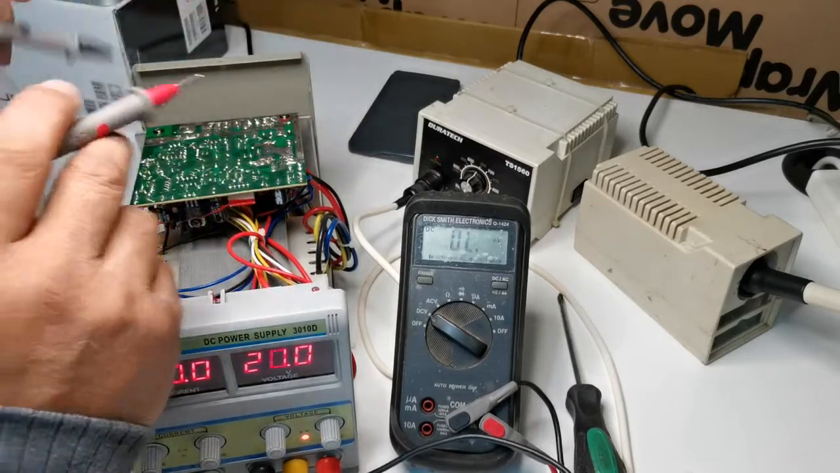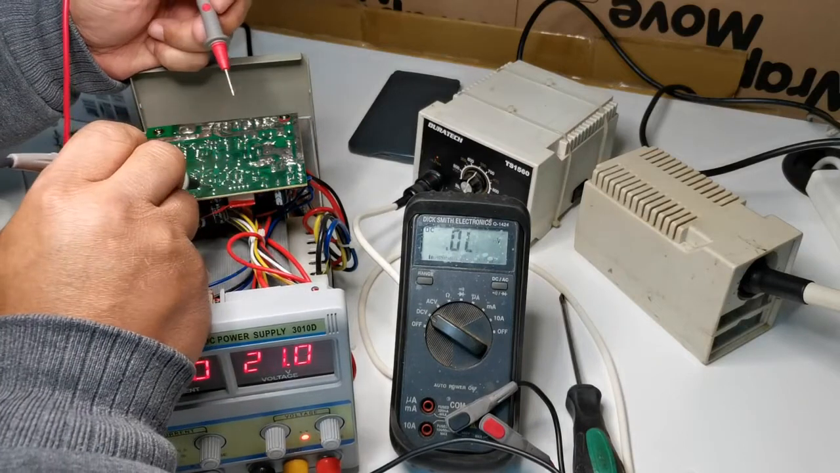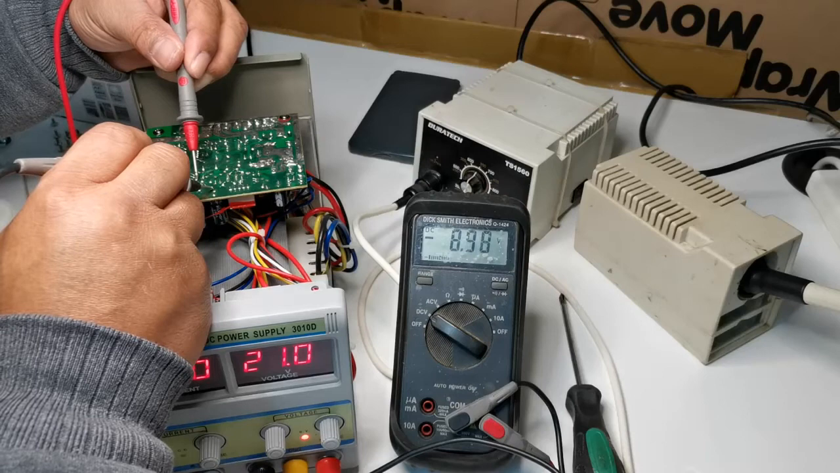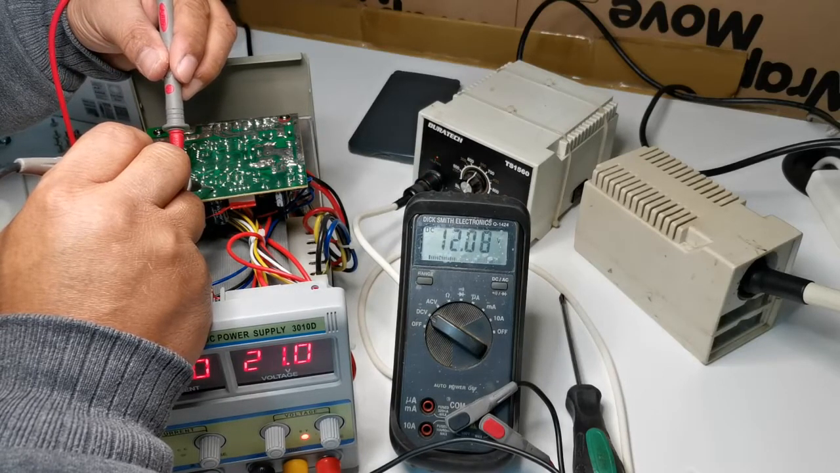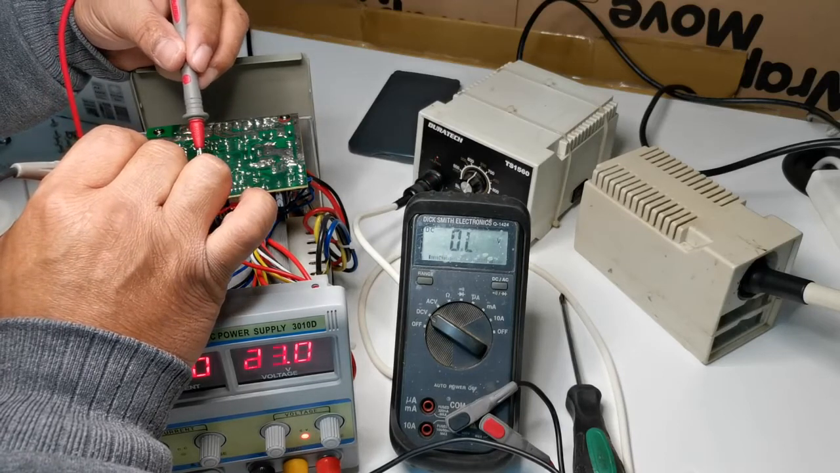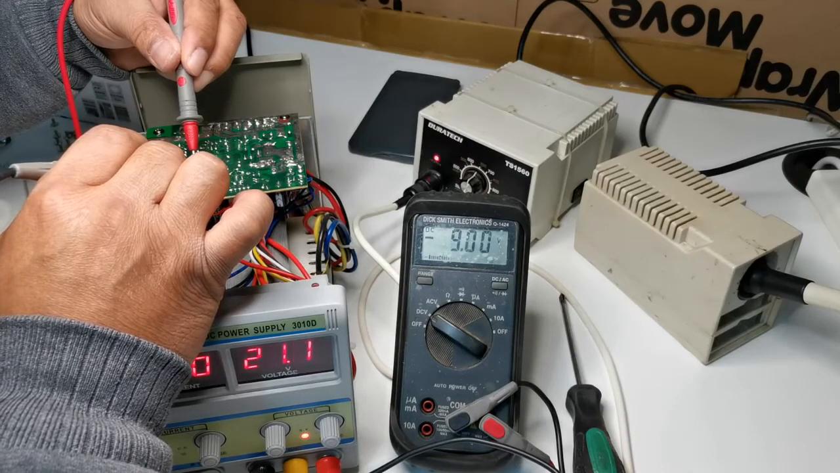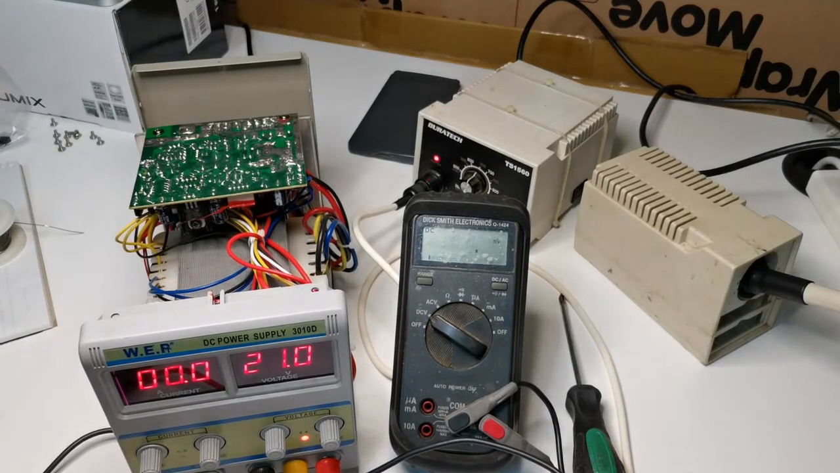So what I found here is the op-amp pin 4 voltage supply is 8.98. Normally when you have 12 volts on pin 8, you should have negative 12 volts on pin 4, but we only have negative 9 volts, so it's still not operating properly.